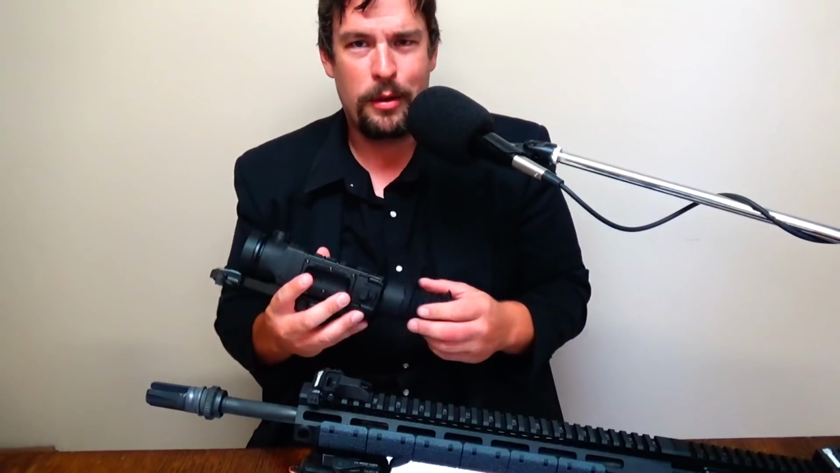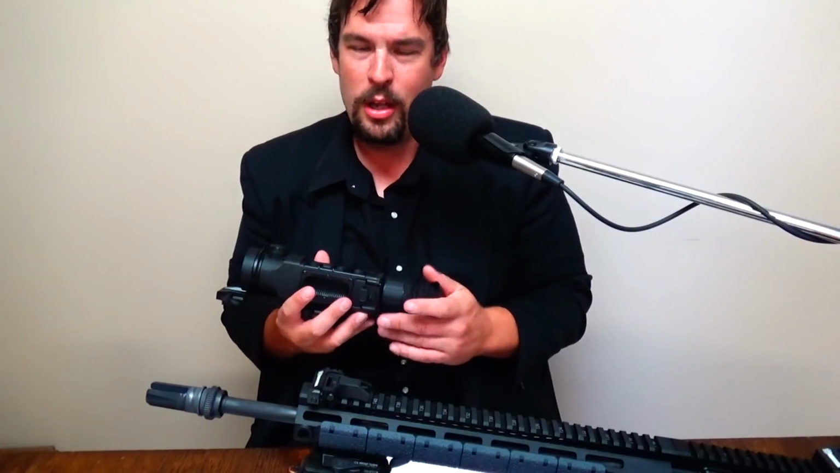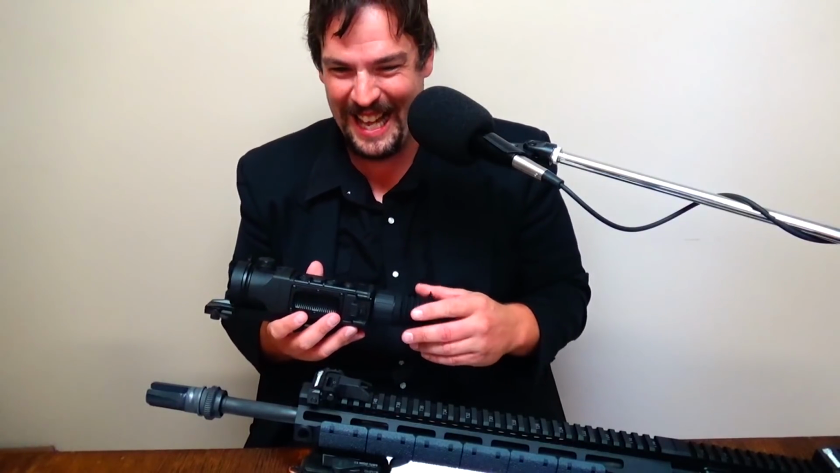I have this on the AR. Typically, semi-autos will have a little bit more slamming on optics because you got slamming rearward and forward, and they can rattle stuff apart. But these were designed for duty rifle scopes and chasing hogs around and bouncing around in a truck and shooting out the window if you're hog hunting in Texas or whatever they're allowed to do down there. I don't think there's any laws in Texas, so you could probably do it however you want.